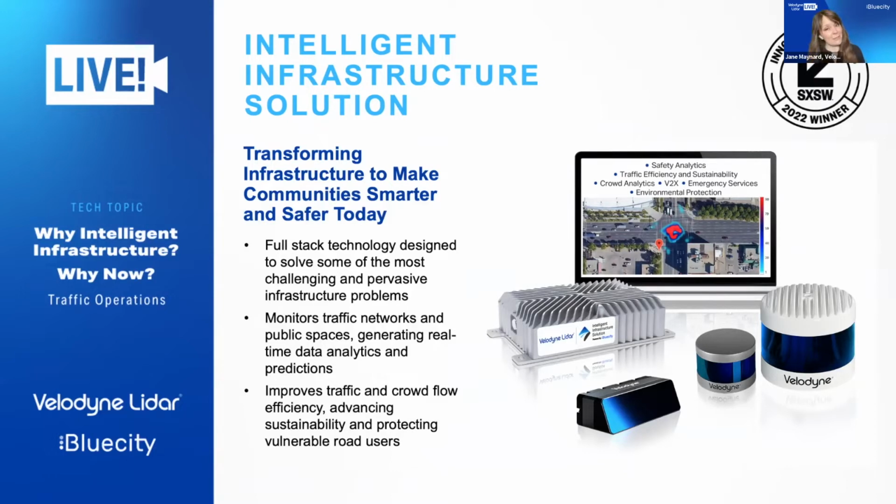IIS has already won multiple Smart City and Tech Awards, including the South by Southwest 2022 Innovation Award, which was incredibly exciting. And I had the opportunity to travel to Austin with our guest today, Asad, to accept that award at South by Southwest. It was great, and we saw an intersection in action, so it was a fantastic experience.